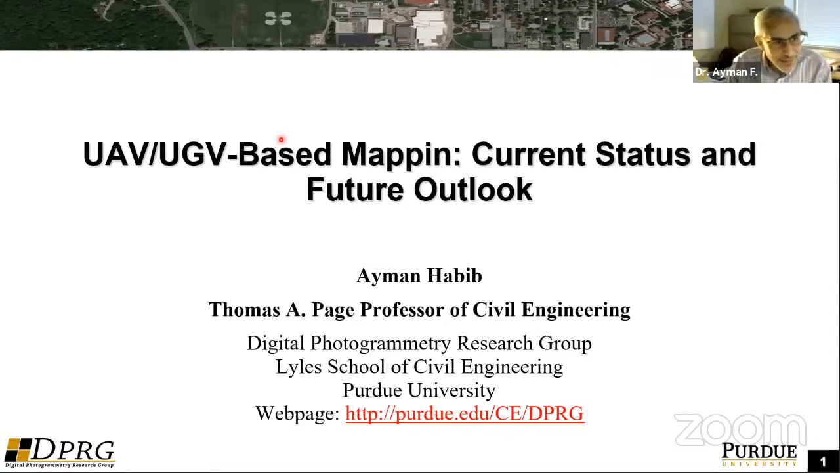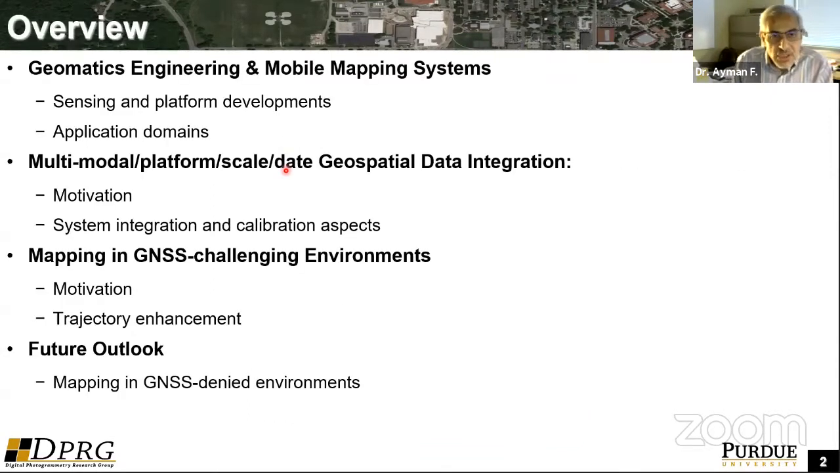Today, as Ashtamin said, I will be presenting some of the current status and future outlook dealing with unmanned aerial vehicle and unmanned ground vehicle based mapping. So this is just an overview of the talk.